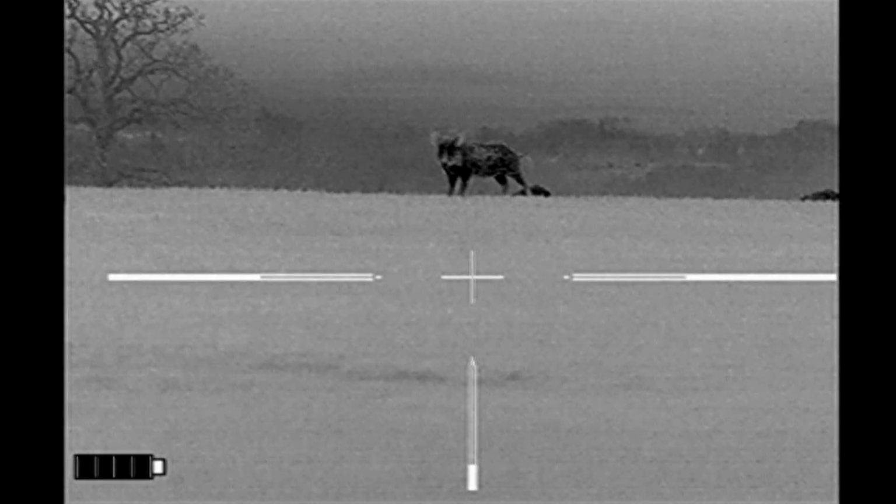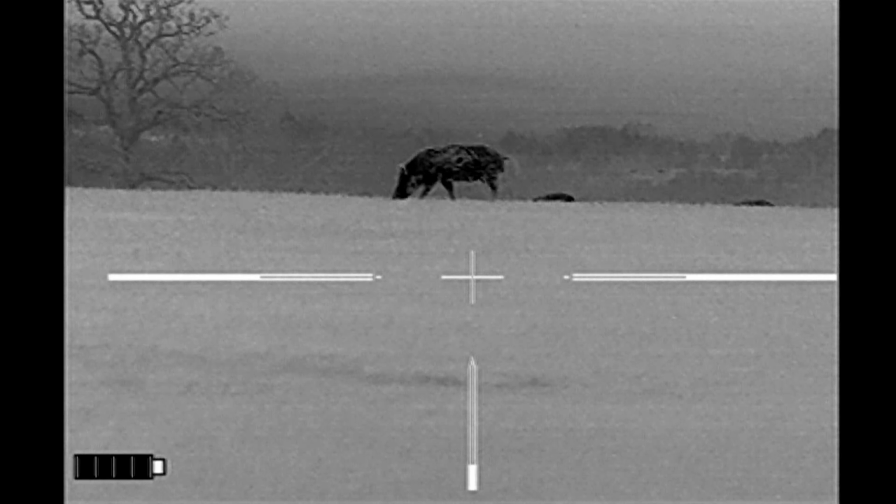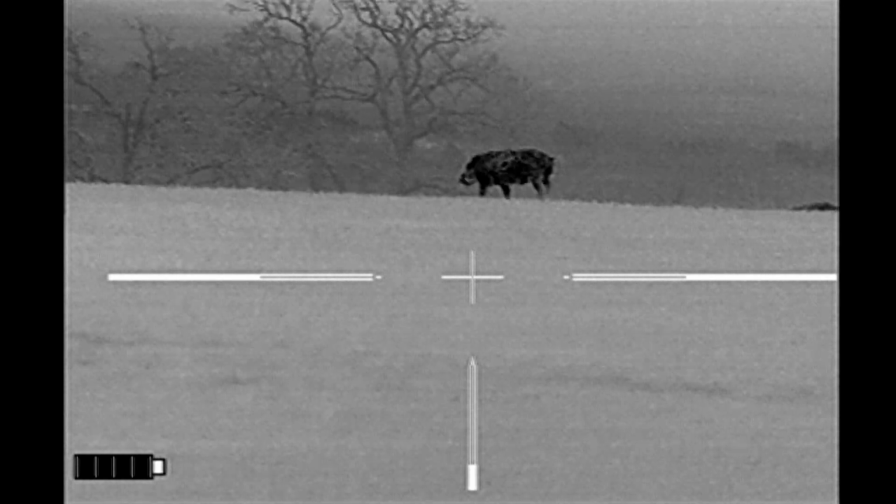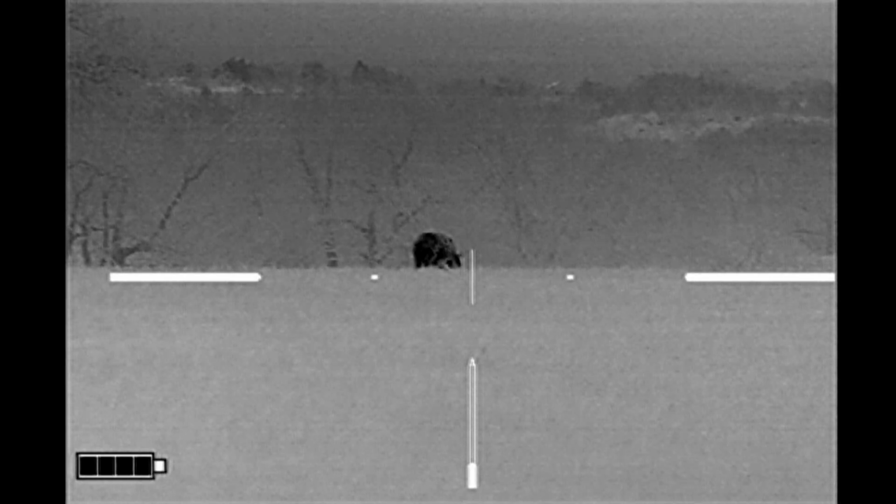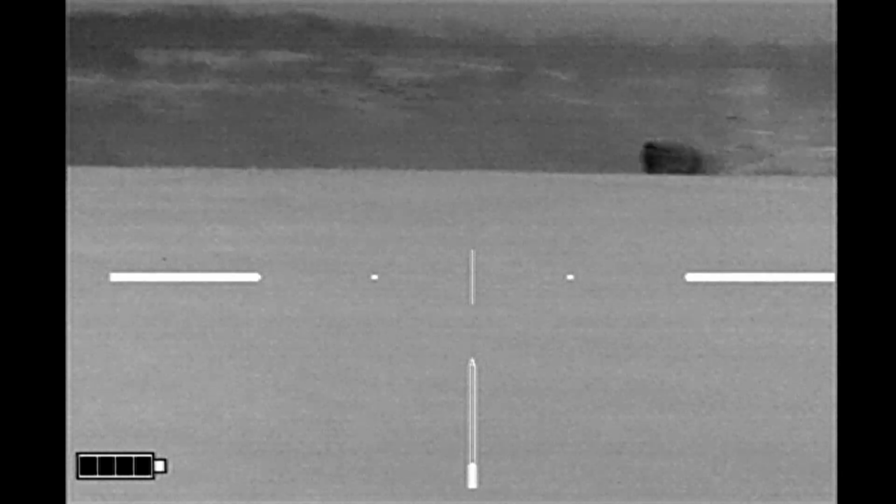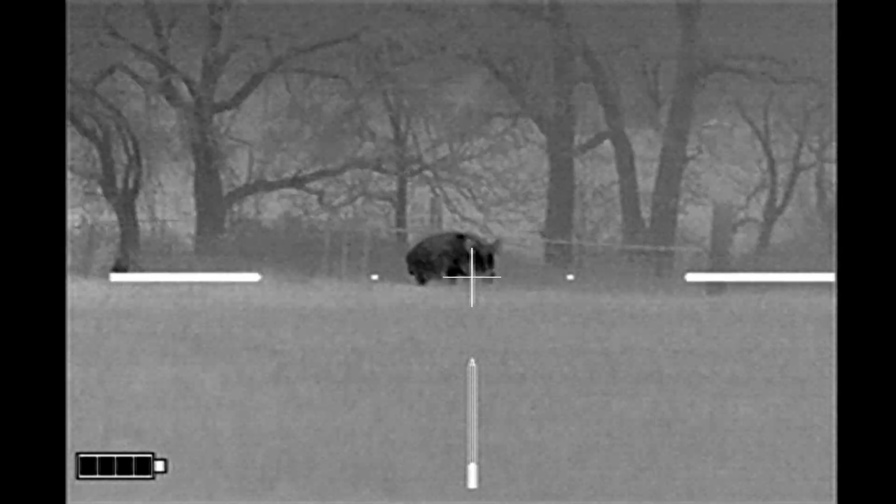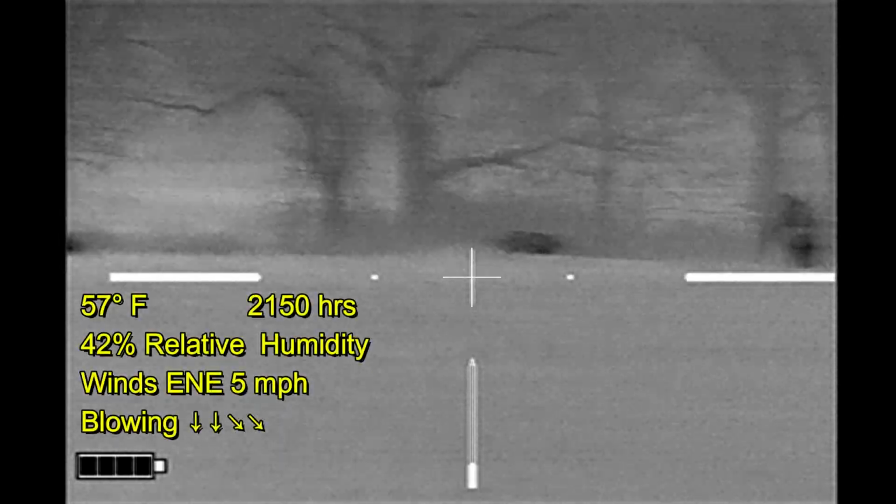It was right here that I thought I had gotten busted, but the hog looks at me and then continues about his business and slowly starts to work his way downhill. Still no shot at this point because of the horizon of the hilltop. So I need to work forward and get a view of the hog and his partners downslope, which I've gotten right here.